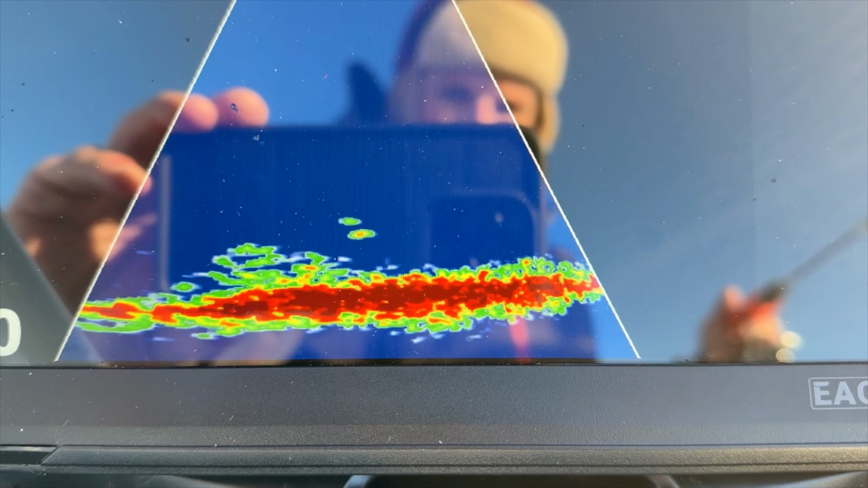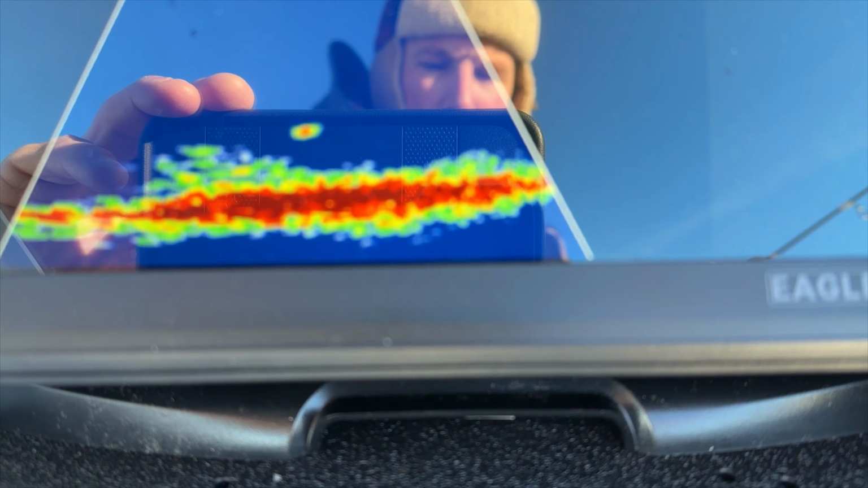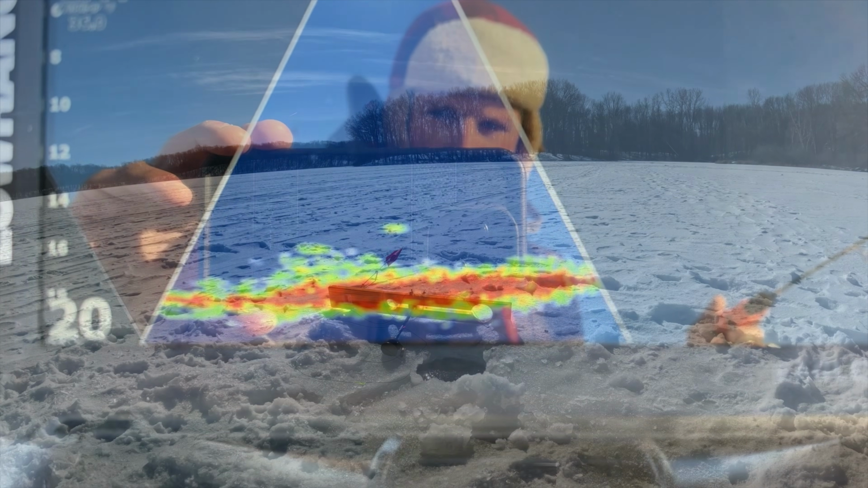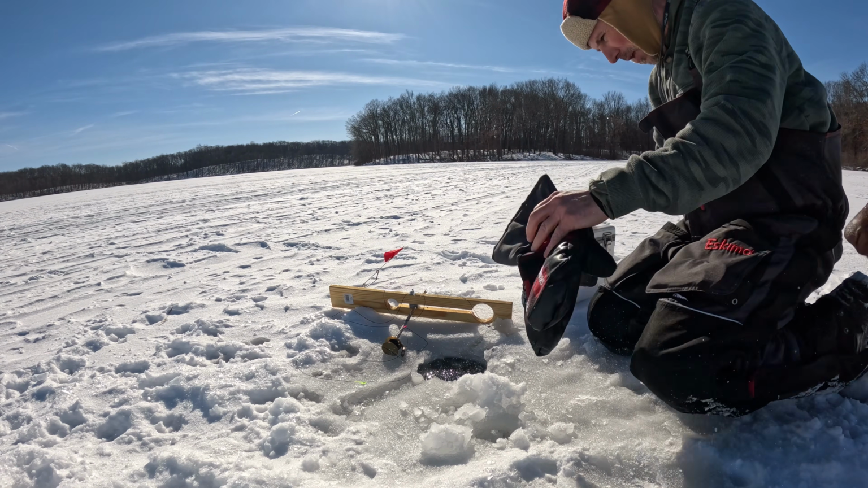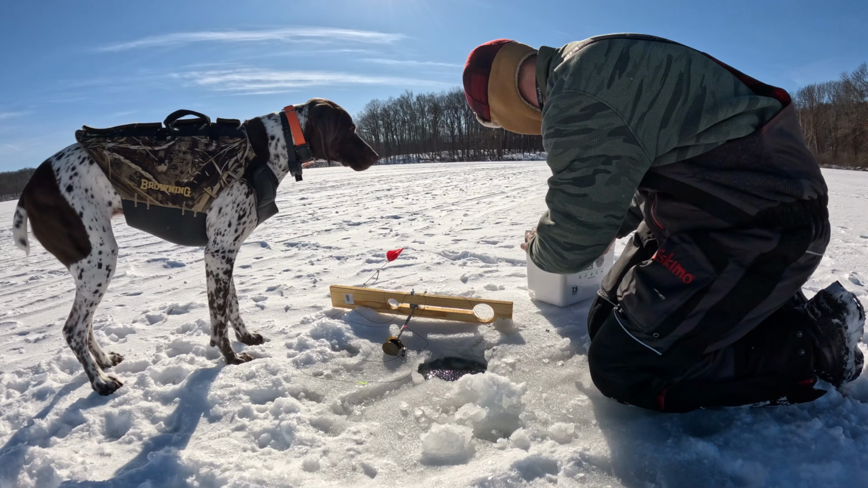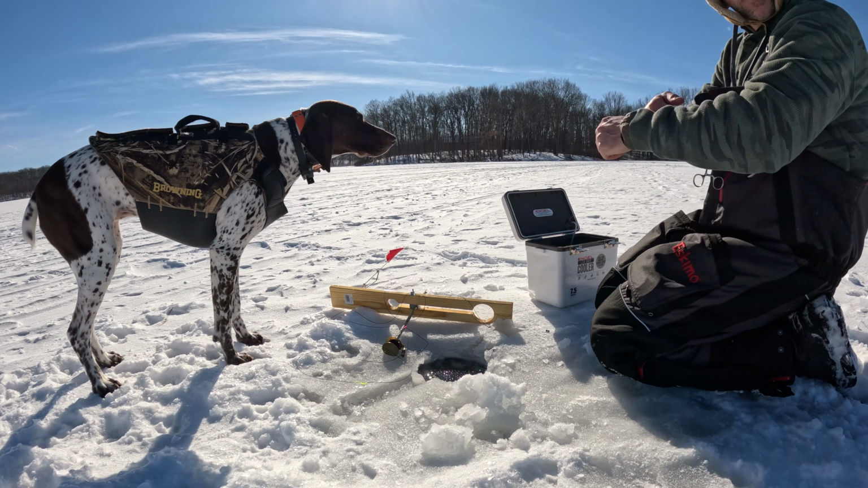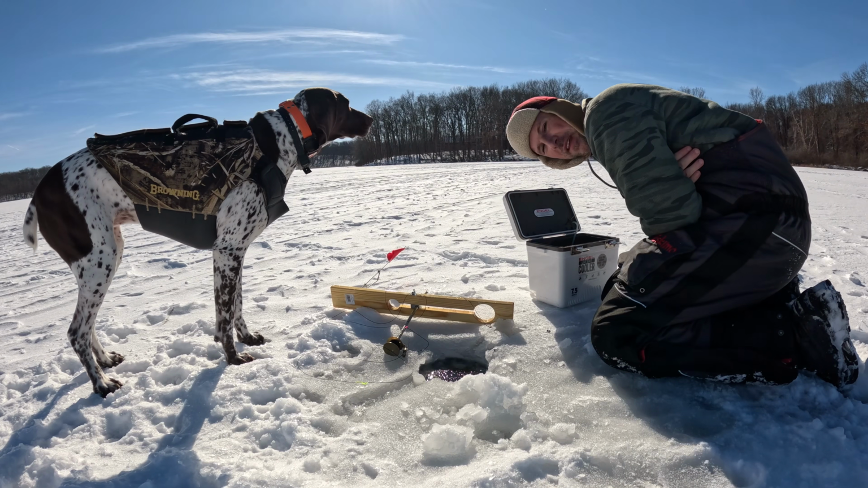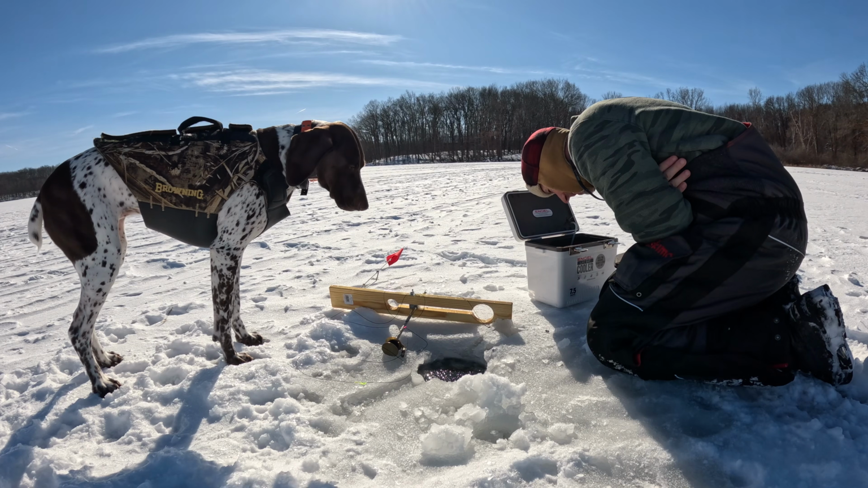I think we found a good spot to set a tip up. I'll keep this one about a foot off the bottom and see what happens with it. All right, we're back. Try to grab the biggest perch minnow we can out of this bunch, but there's not very many that are big, and they're not super happy in here either.